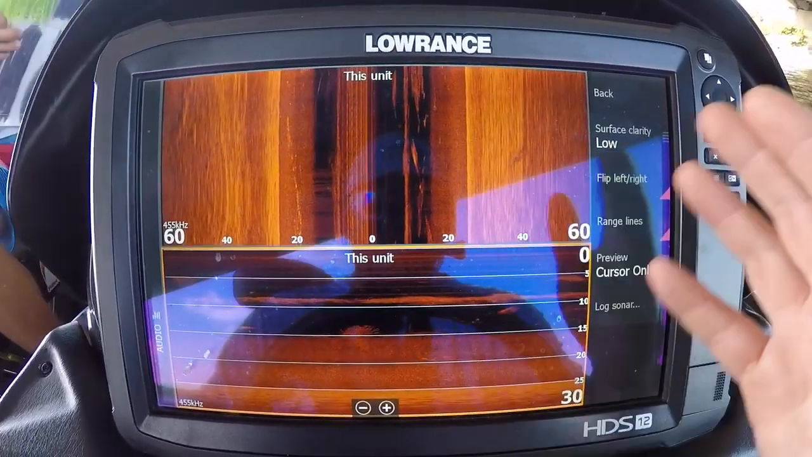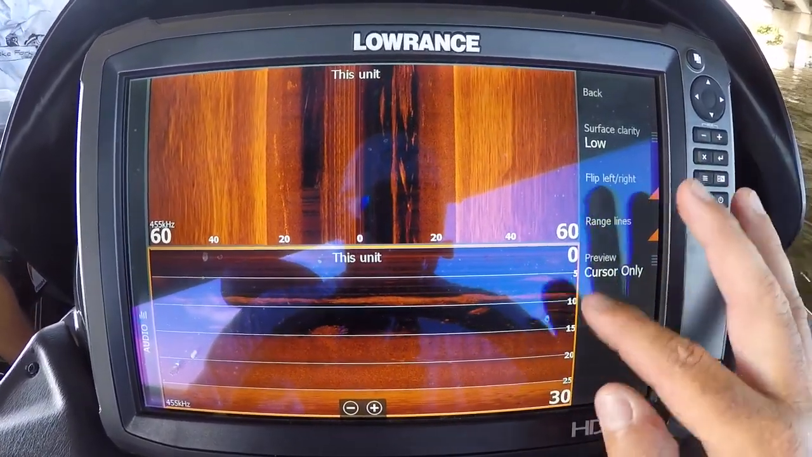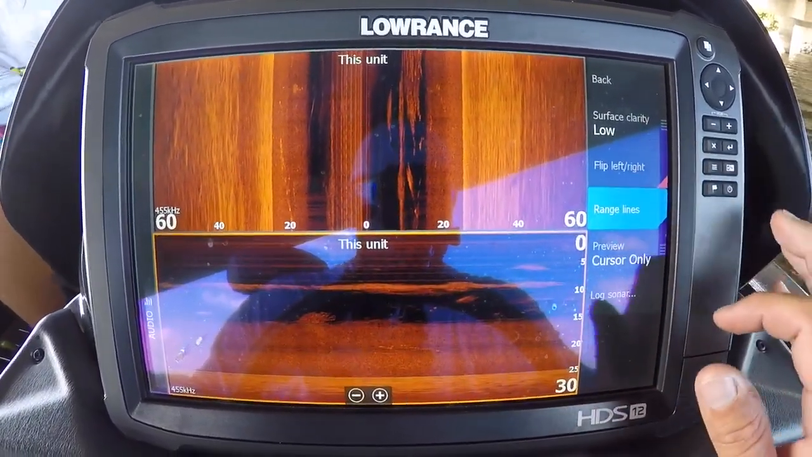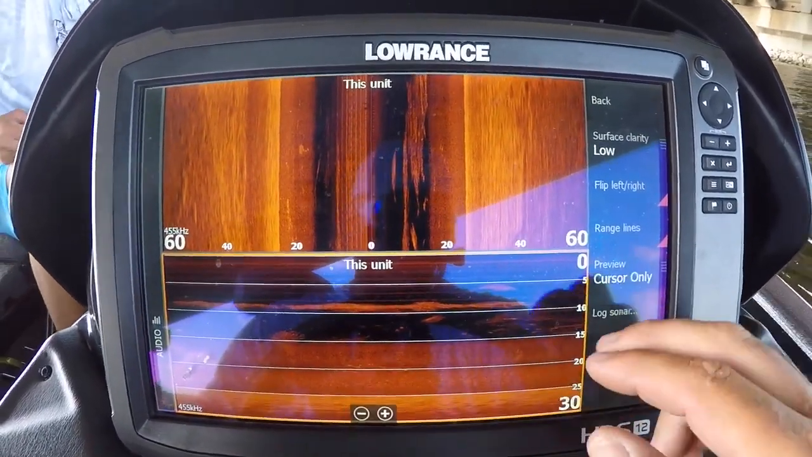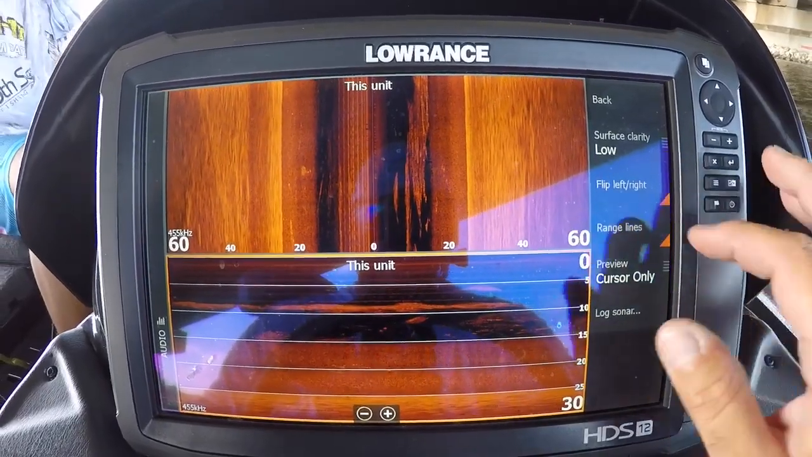Range lines, I just never use this. It's just not that hard for me to look over here and read my numbers. All it does is give you a line across the screen so you can see exactly what depth it is even when it's over here. But it's going to come across over here first. It's just kind of an irrelevant deal to me.